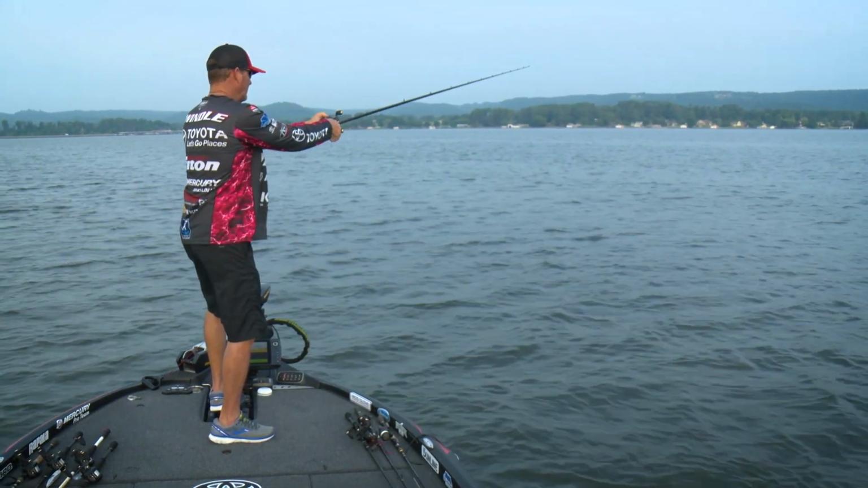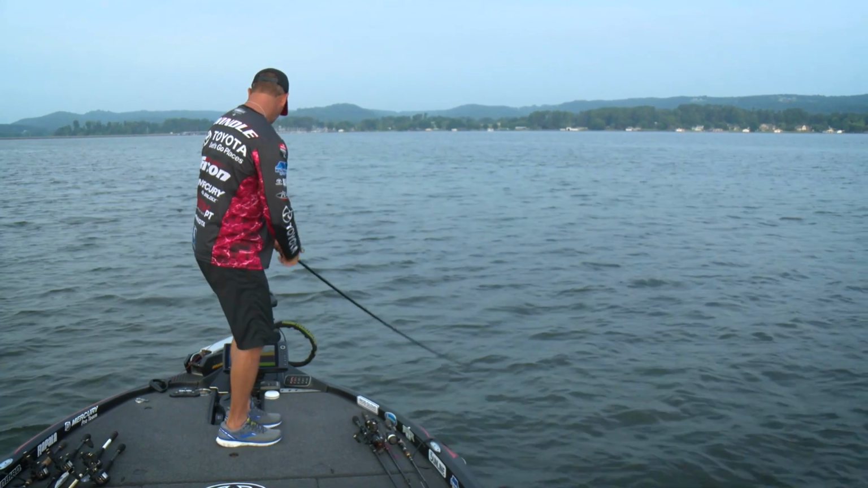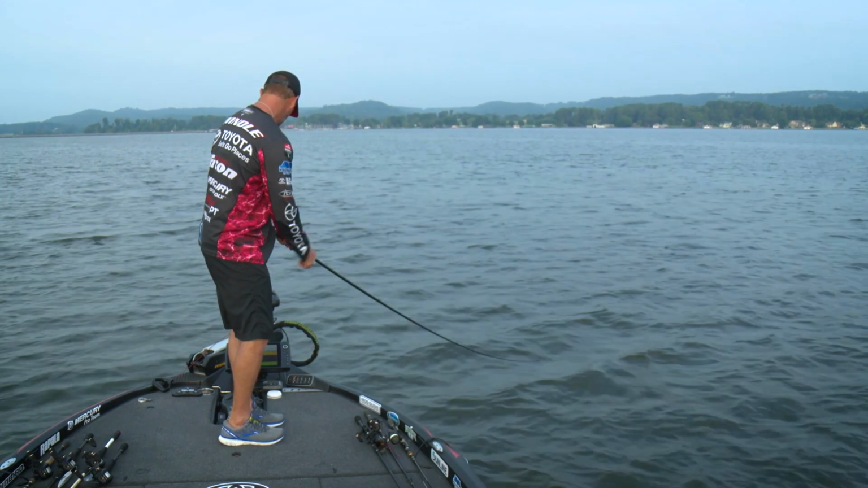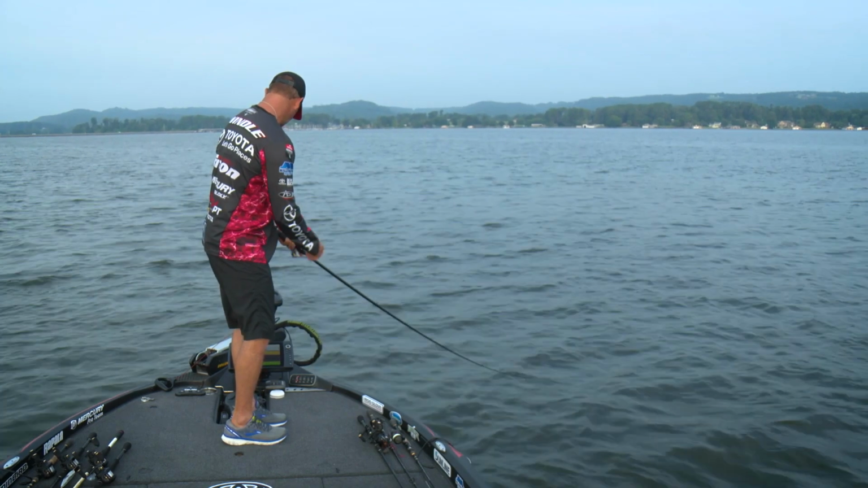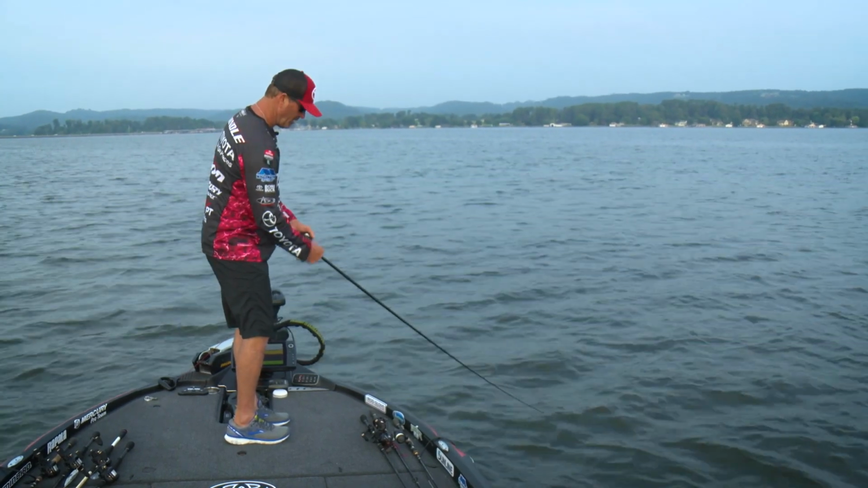All I'm trying to do is right off the tip of this point, it's a little hard place. Sit on the graph real good, marked a couple. There wasn't a mother load here. There's a couple of big old shadows though, and I just want to see if somebody wants to play ball this morning.